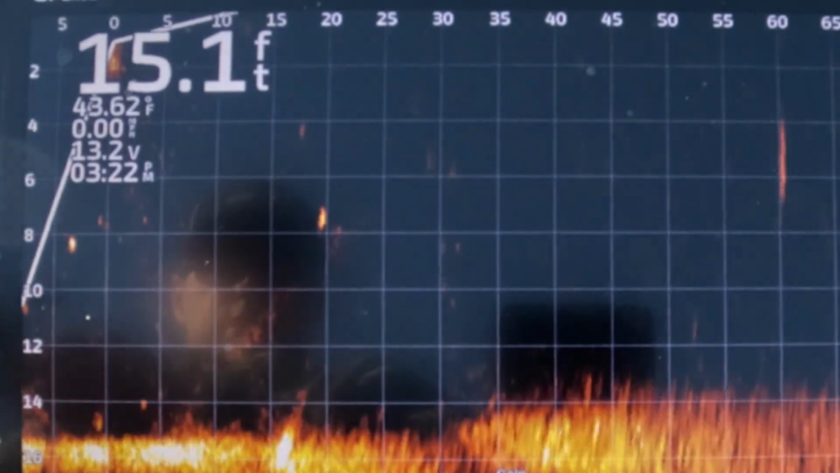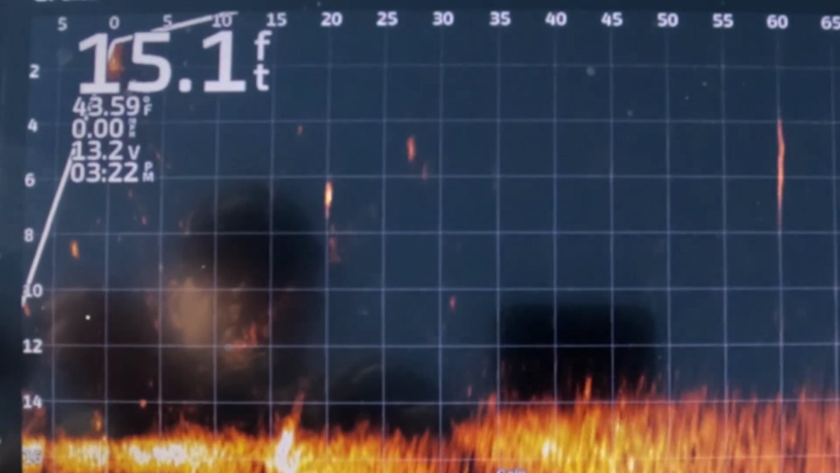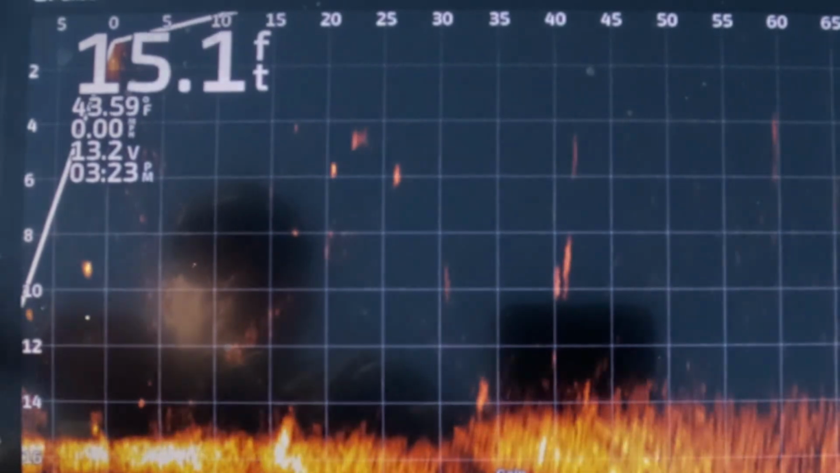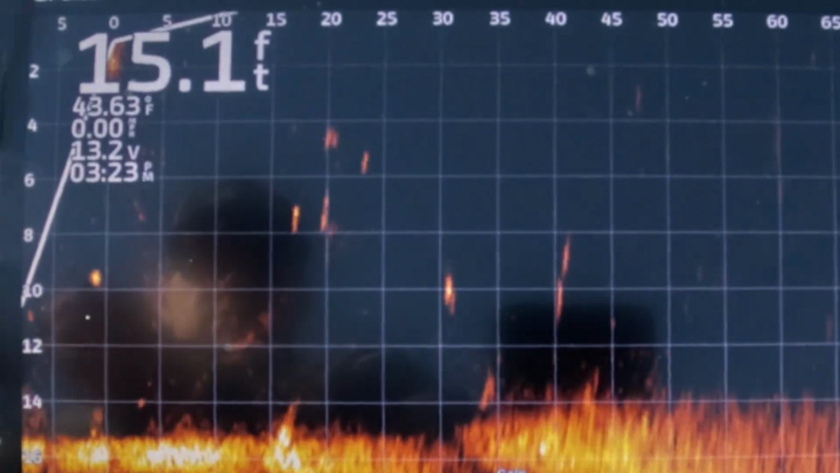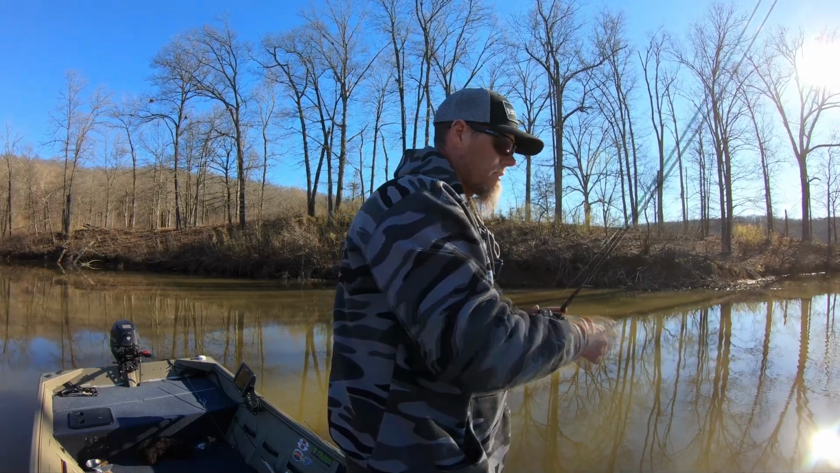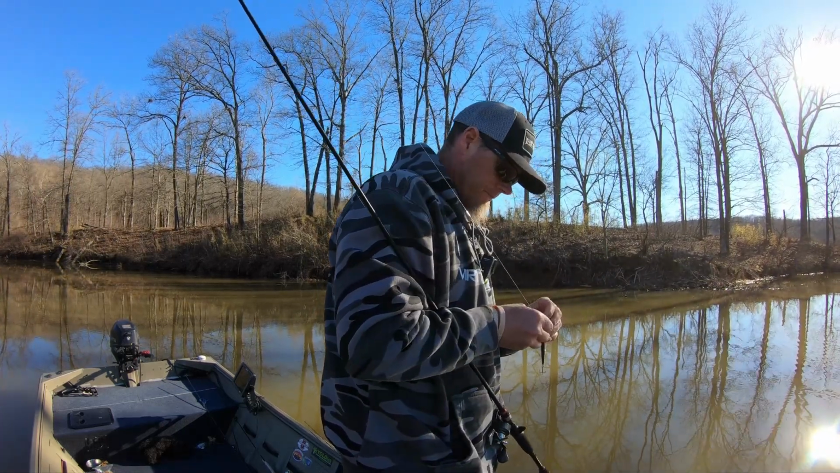And it's definitely wanting to come up. Once we get about 30 feet from the boat, it's wanting to rise, and that's because that mono has not sagged like the fluorocarbon does. It's coming up pretty quick. All right, let's try the fluorocarbon on the Berkeley Stunna 112.